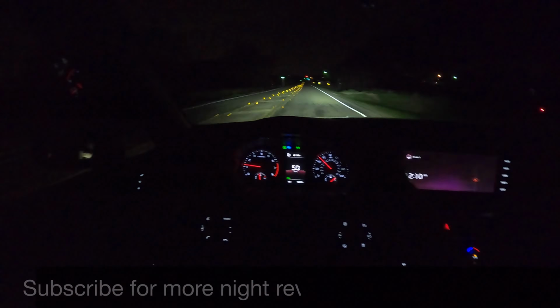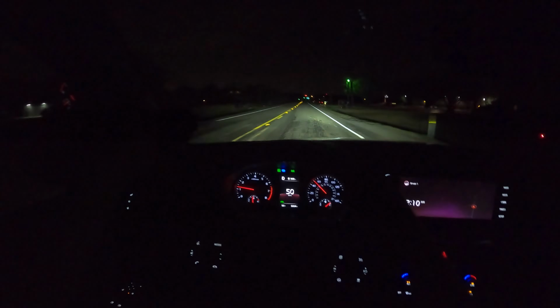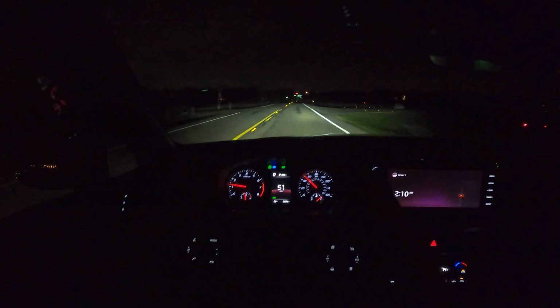But if you've never seen automatic high beams, they will turn off with oncoming traffic and turn back on when there is no oncoming traffic. So that's how they're supposed to work. We just haven't had any traffic, but let me know what you guys think.